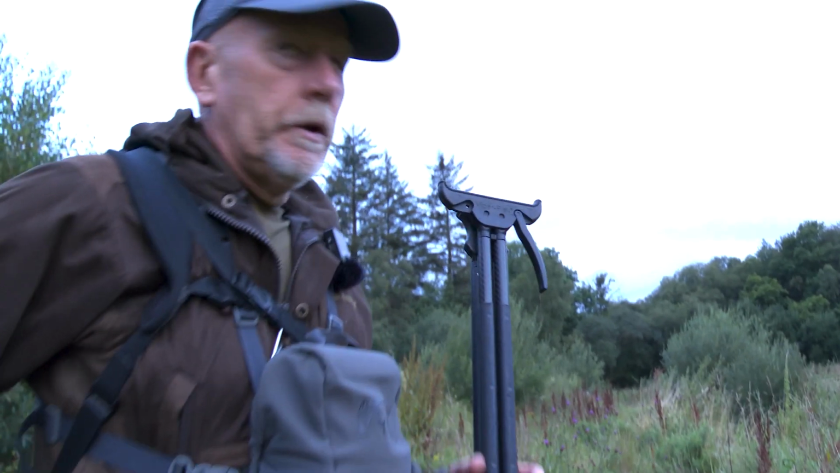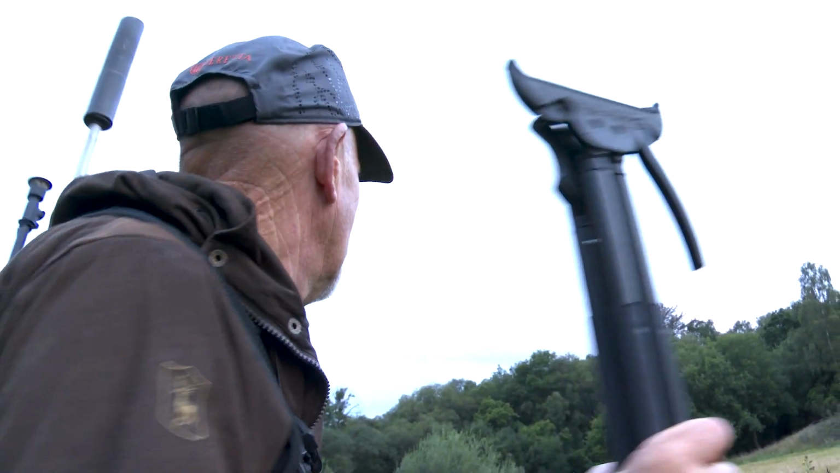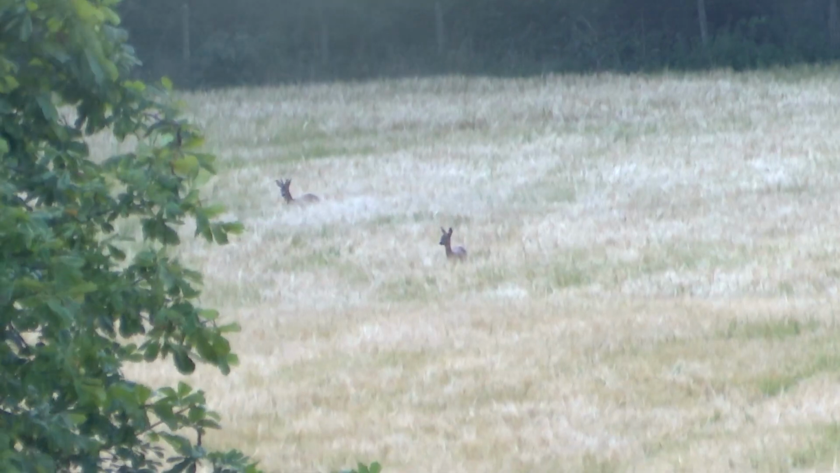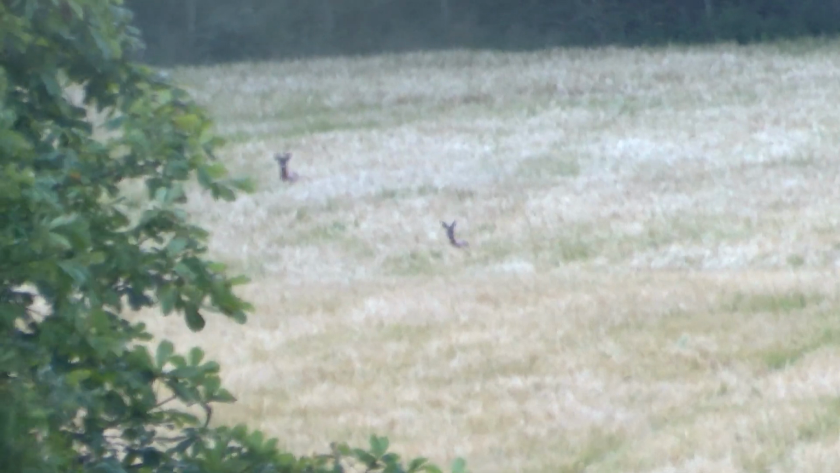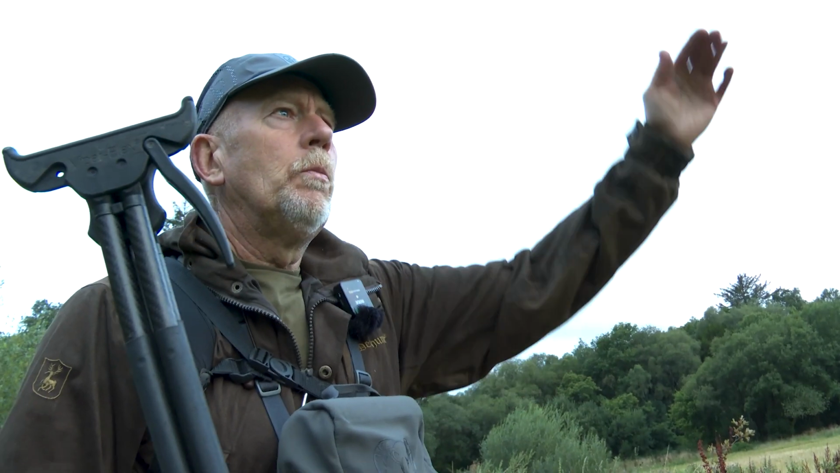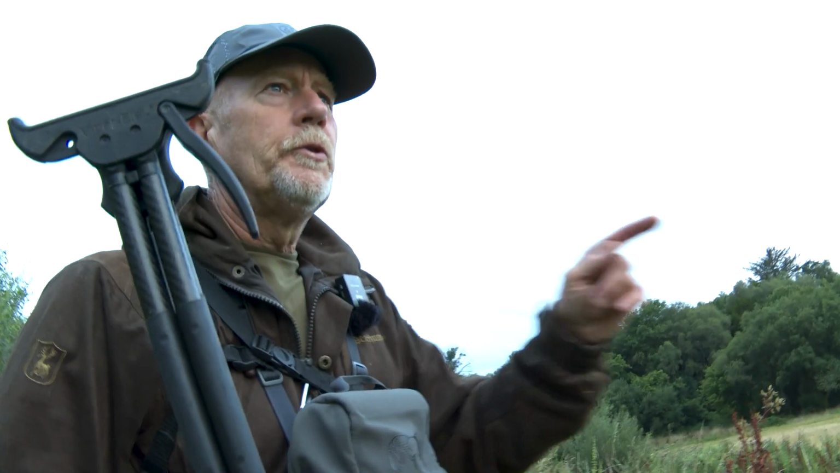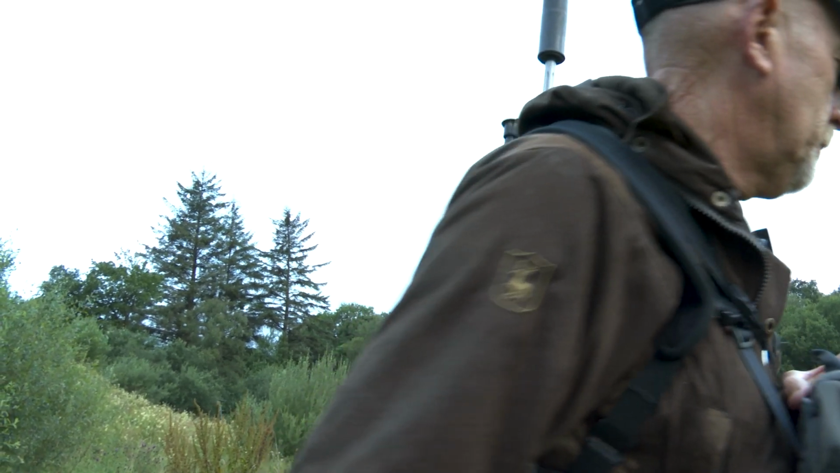They're definitely rutting. There's a doe and a buck crossing the barley field here. He's starting to be interested in the call, but he's pressing her quite hard. The wind's wrong for us, so I'm going to try and work around in a bit of a loop and come above him and just see if we can't call him in. It's difficult to call a buck away from a doe sometimes, but he's just got that kind of attitude. I think he'll probably come.